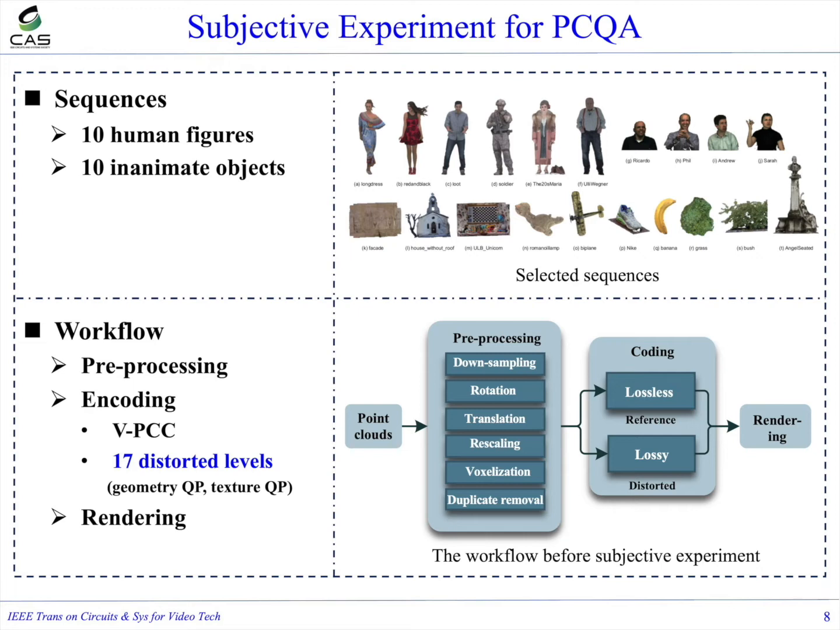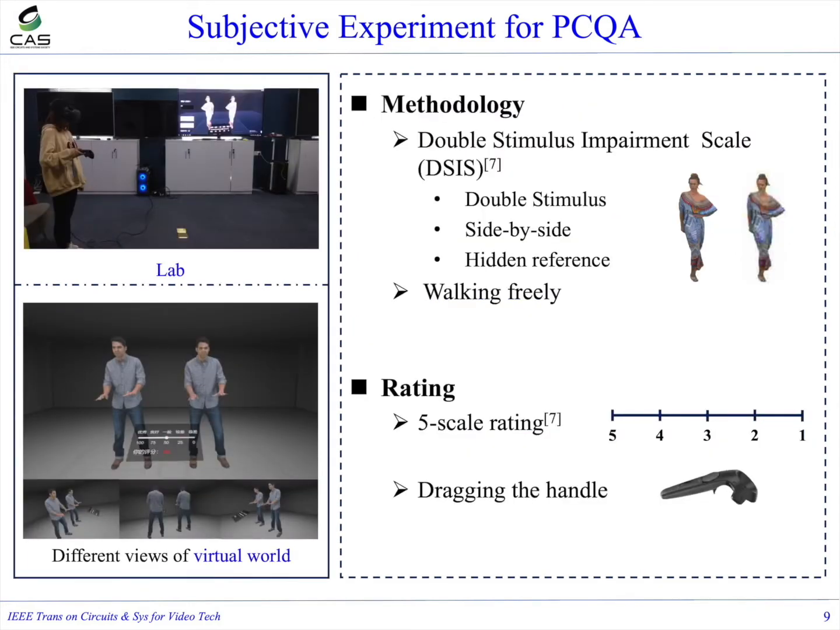Then in the pre-processing part, we have some operations like downsampling, rotation, translation, rescaling, and so on, to make all point clouds display in a similar size in the later rendering module. Distorted versions were then generated using the MPEG V-PCC codec with 17 distorted levels. Our experiments used the DSIS methodology and displayed the reference and the distorted point clouds side by side.